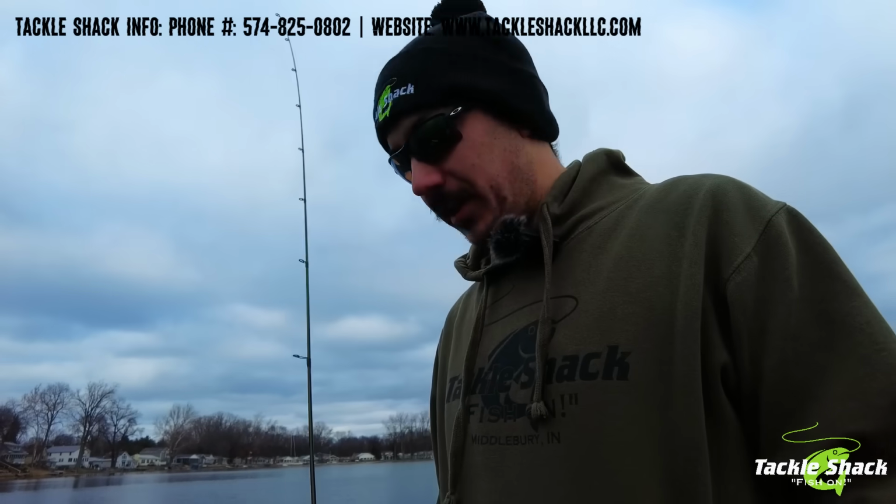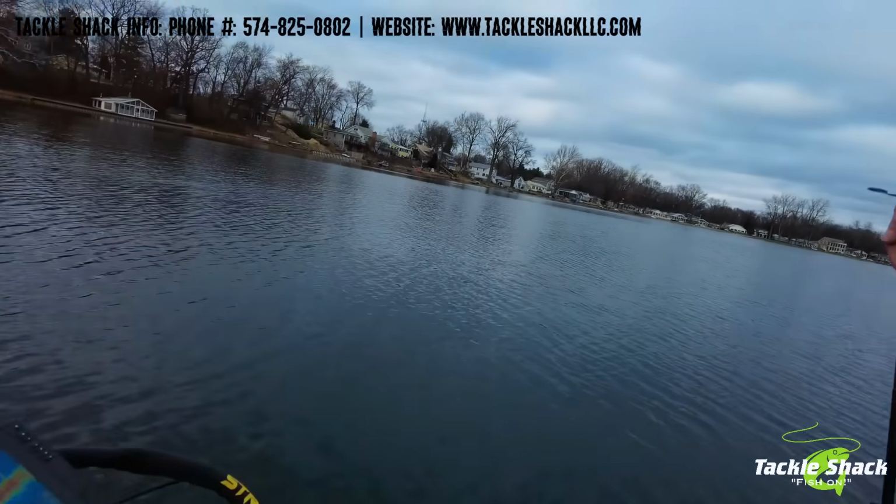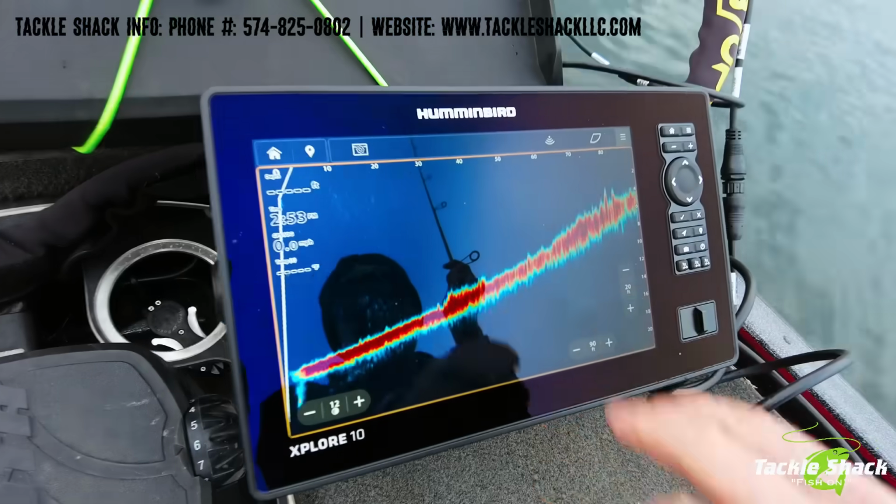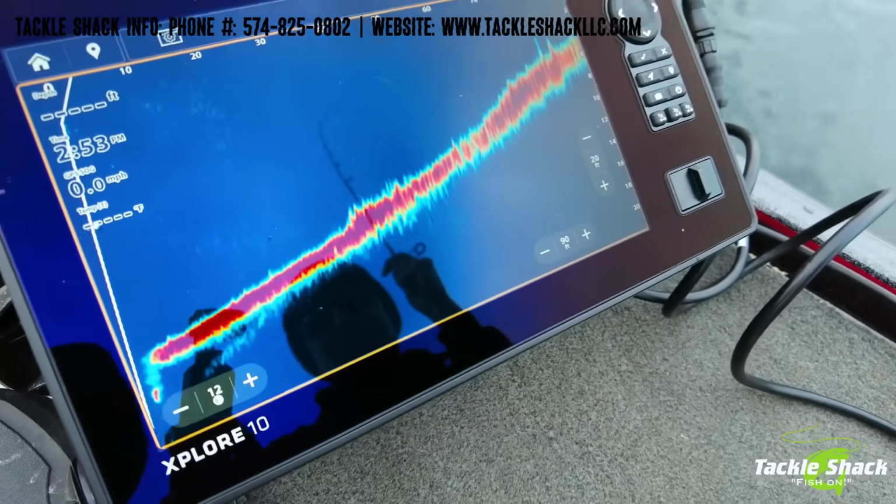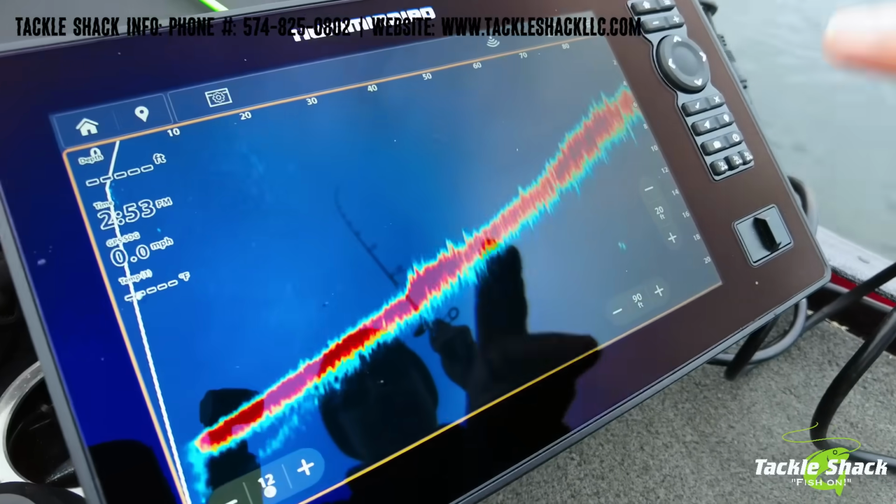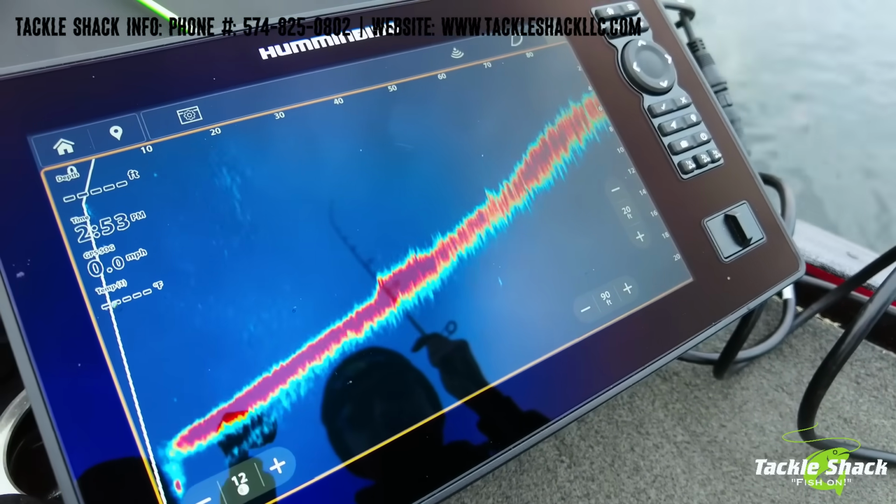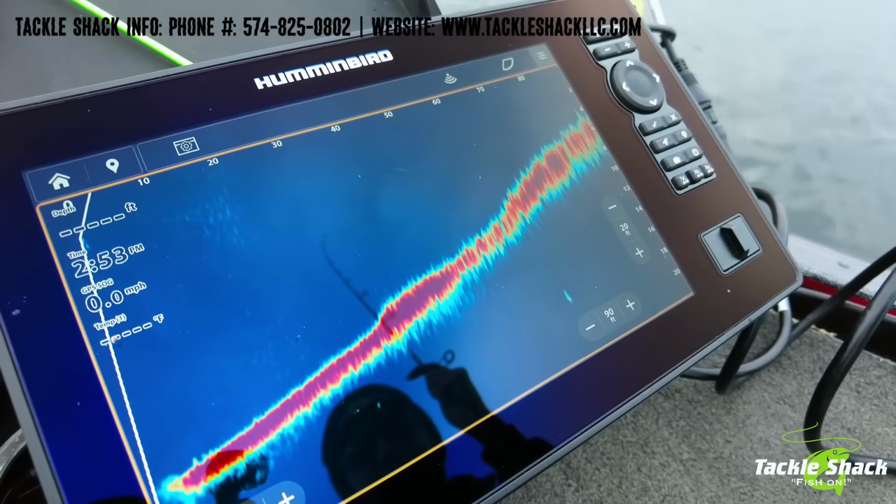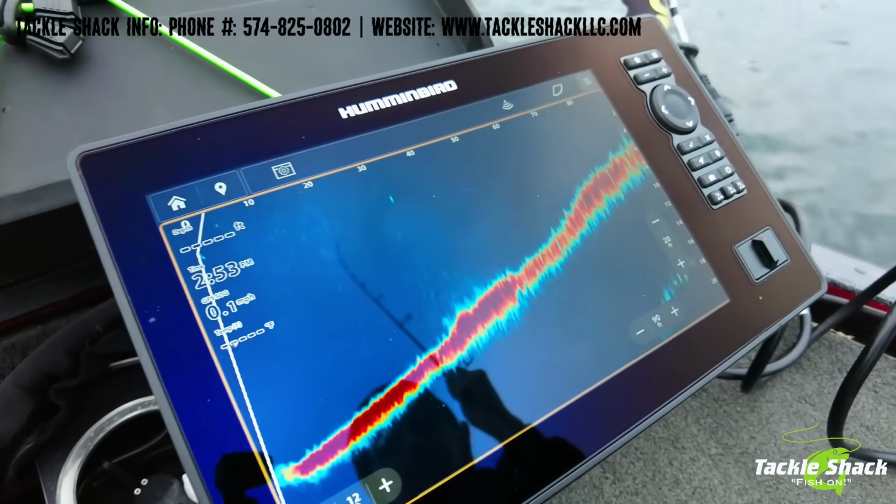So let's turn the camera over here and take a look at it. Right off the bat, you can see the target separation is really good. We don't have nearly as much static as what we were working with. And the little static that you do see is actually from the LVS 34 transducer. So that's the only thing here.